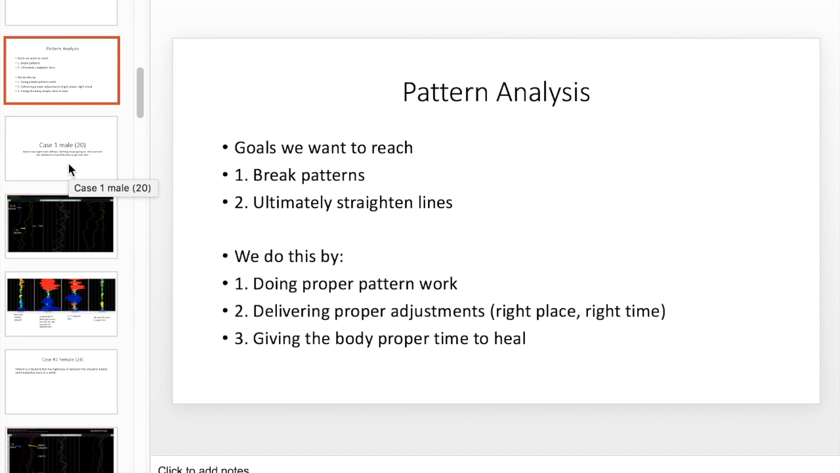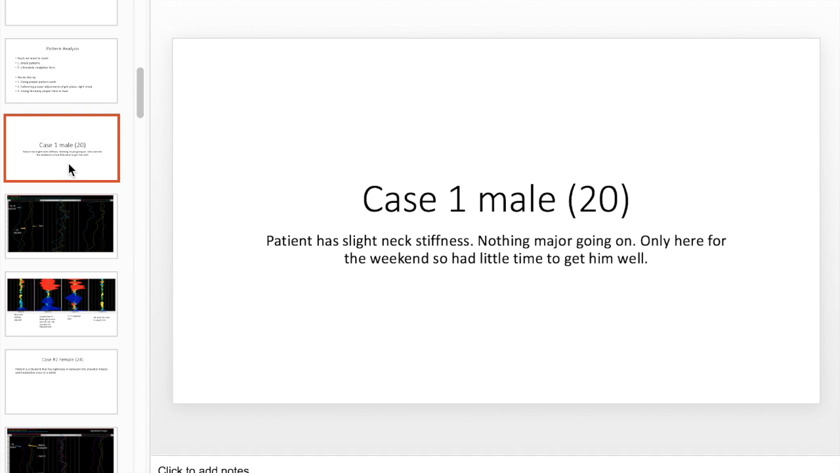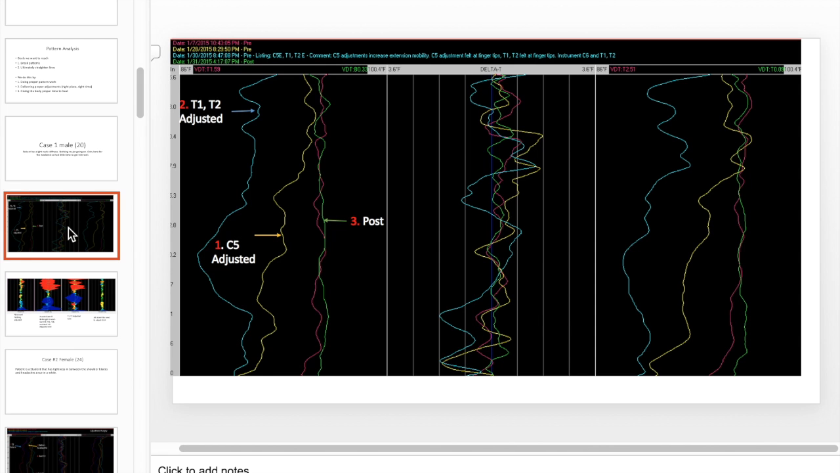So here we go, the first case. There's a 20-year-old male. He had slight neck stiffness, nothing major going on. He was only here for a weekend, so I had 3 days. I'm going to walk you through that case. I'm going to show you both the delta T and the lines. As a student starting out, I still look at them. I look at the lines. I think the lines tell you a little bit more of what's going on than the delta T's.